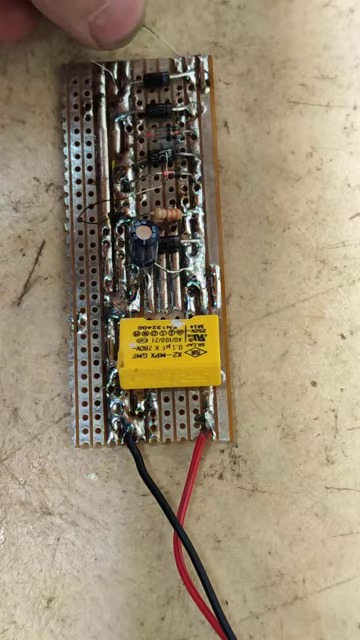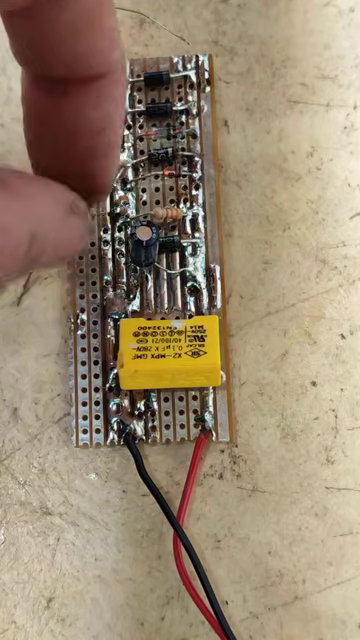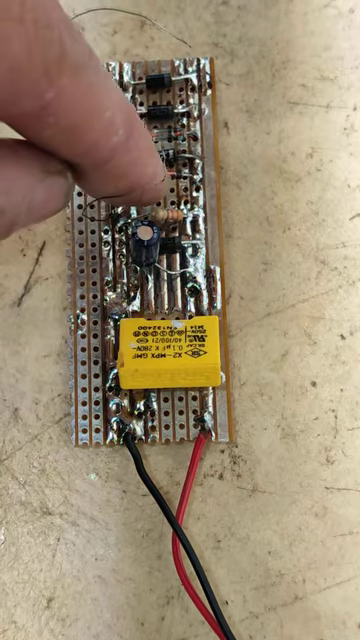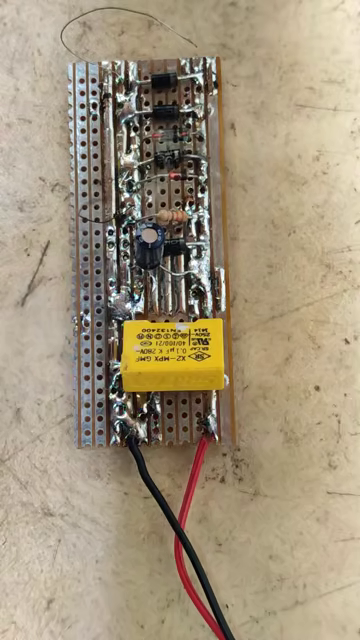I can make it right at the edge here across this diode, or I'll use this center one, and I'm going to make a short across a 1N4148, which is a fast switching diode. I will solder it, but let me show you the setup.